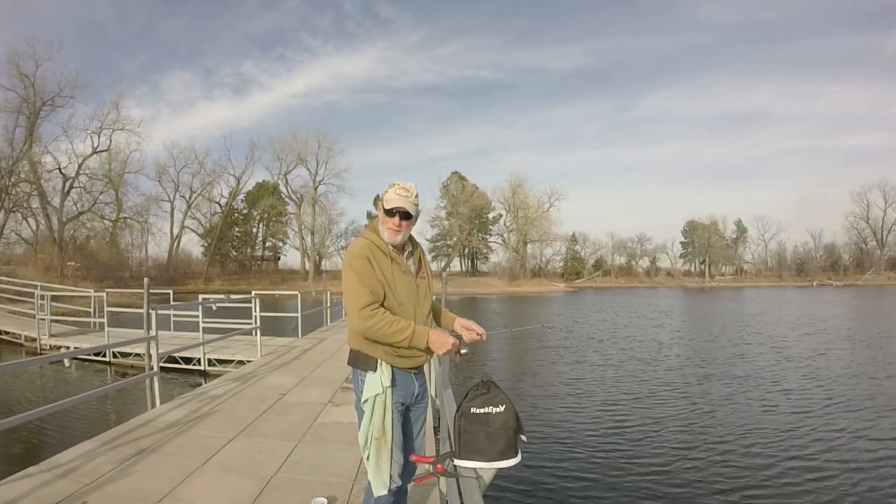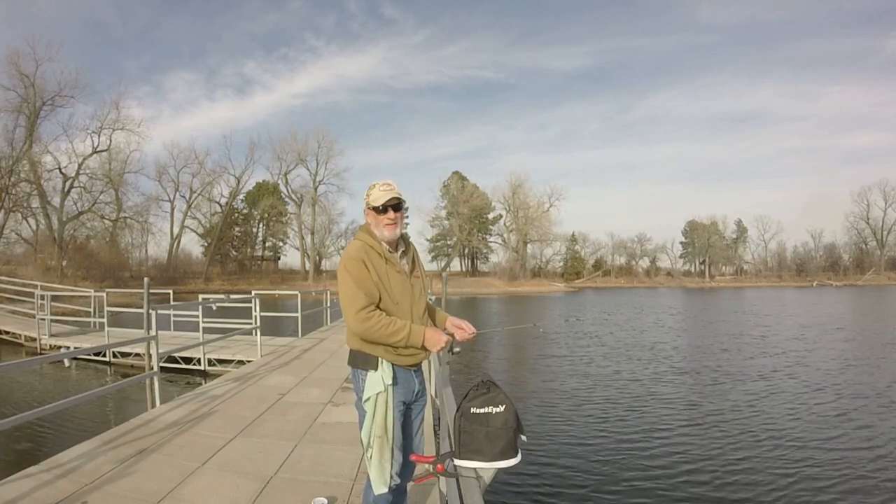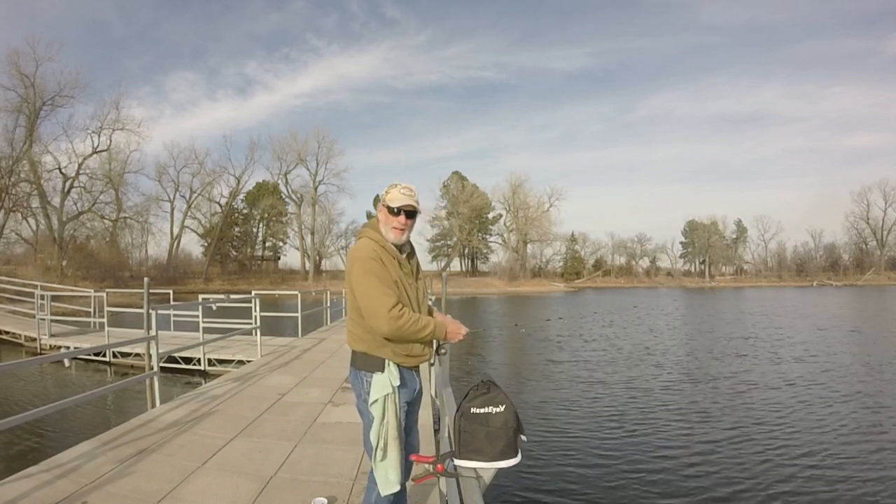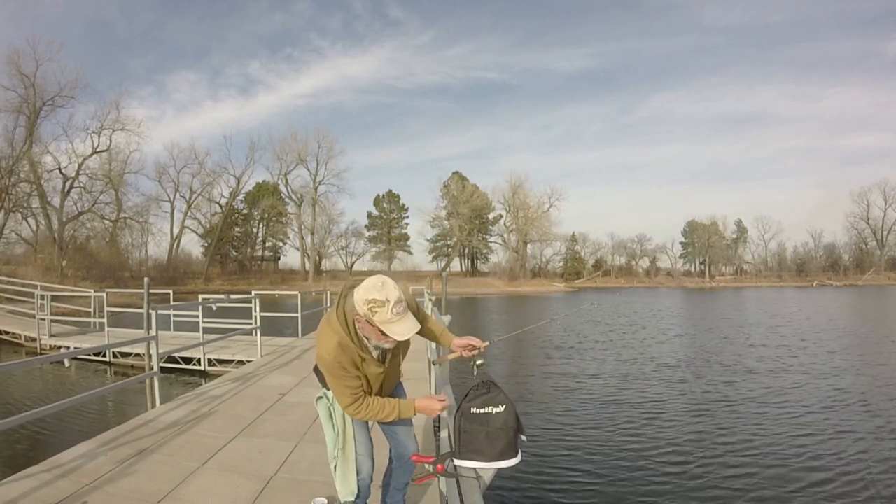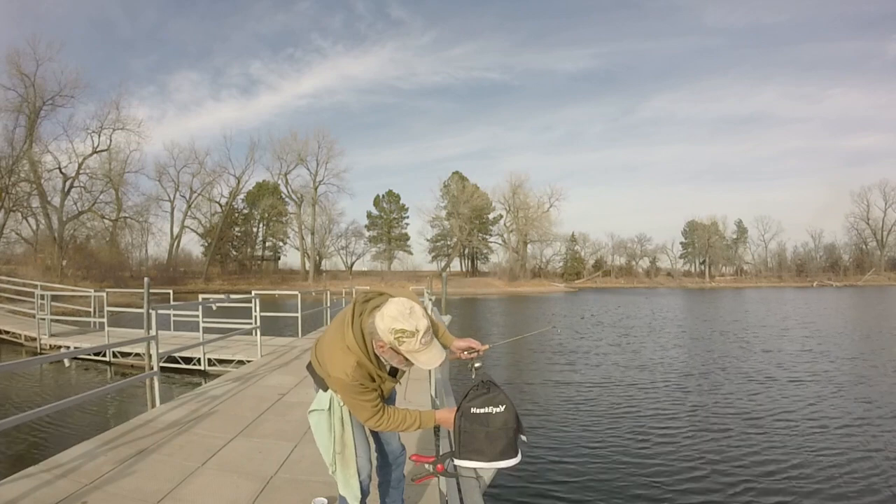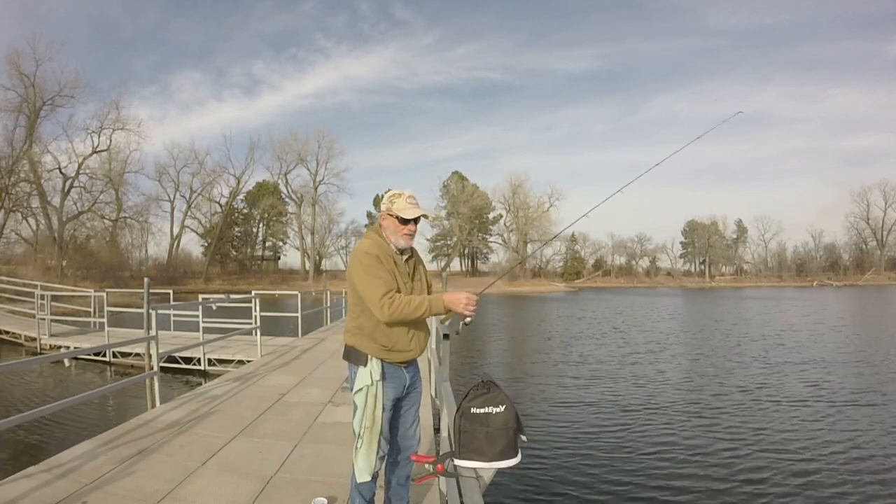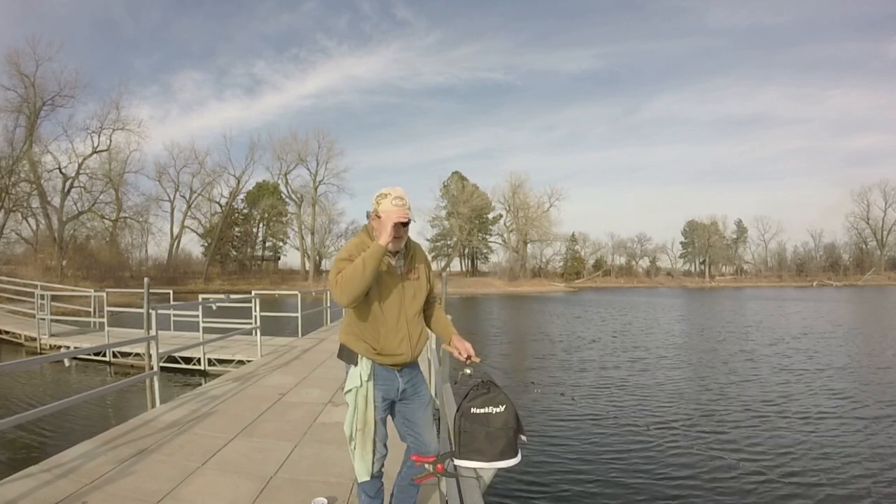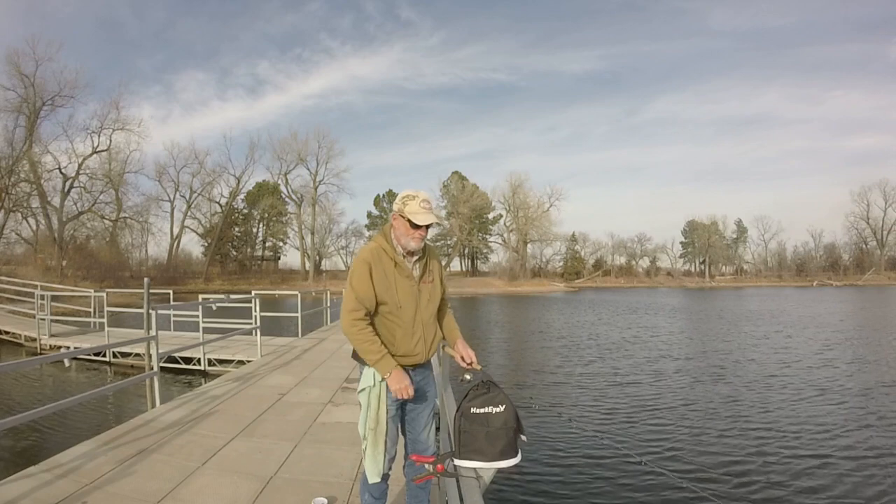Well, as you can see, I picked up 2 right off the bat. About an hour and a half later, I still only had those 2. That was it. I tried a couple other spots and still nothing. So we're back today, trying it again. We're in about the same situation we were last time. There's still 10 feet of water. I'm seeing fish down about 7, 8 feet. So we'll go back and try what we did yesterday.